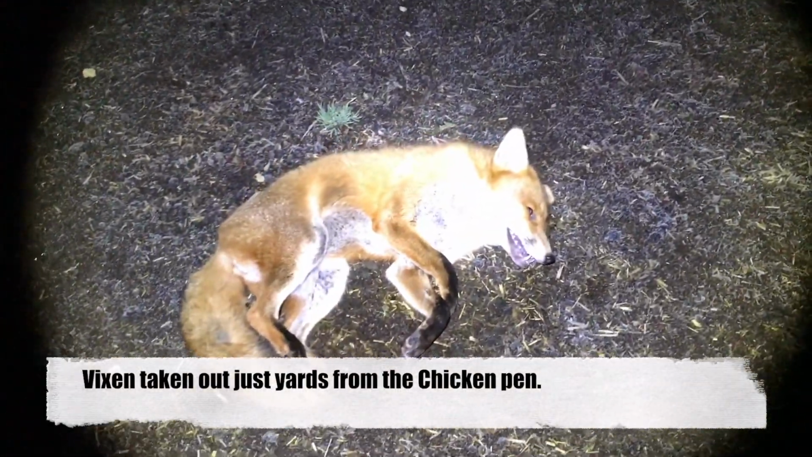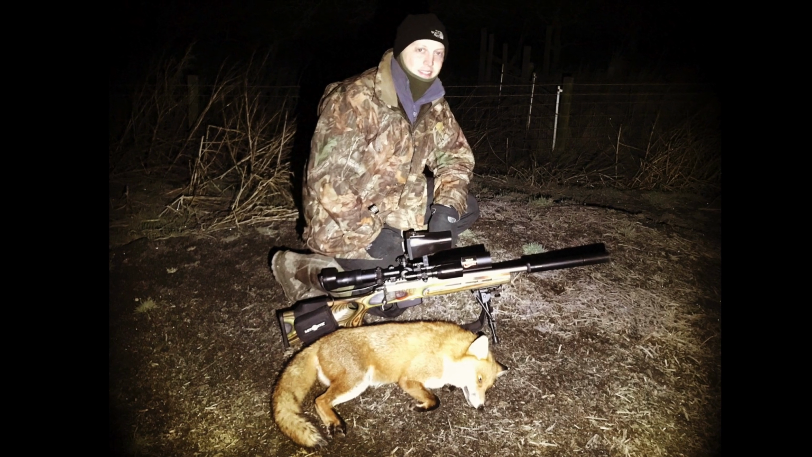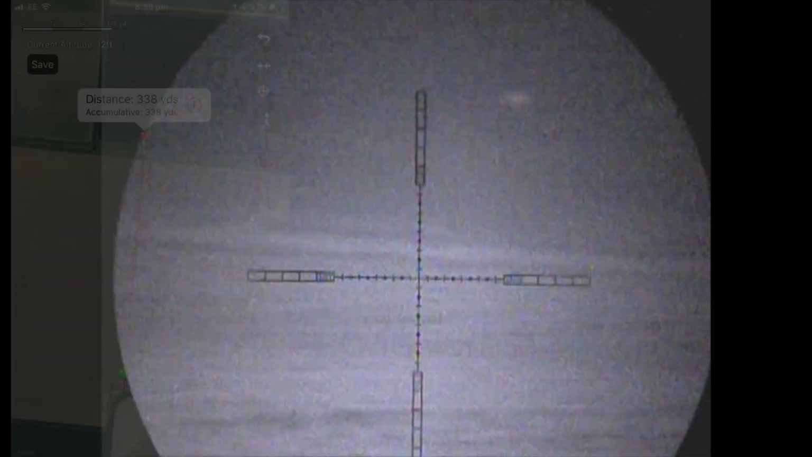Now this one was rewarding. Not only was it only yards away from the chicken pen, but it had also been quite a tough stalk because of that frozen grass.